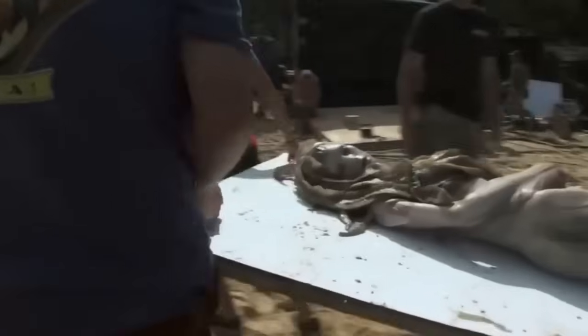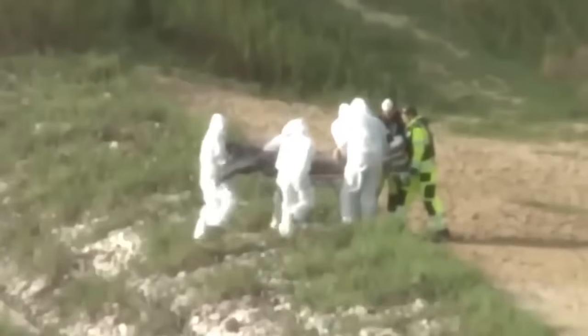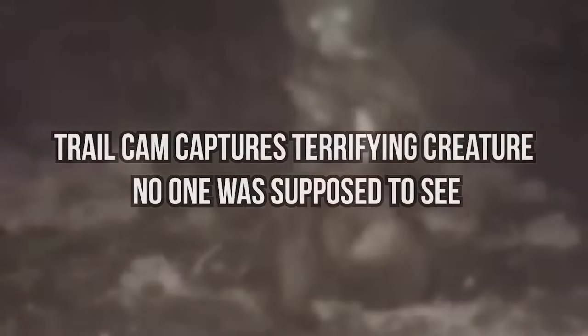Filled with horrifying encounters, the trail captures never disappoint people. Sometimes revealing the frightening cryptids living in the woods, and other times exposing the creepy features of wild animals, which might scare some of us, but will leave the rest scratching their heads with confusion.